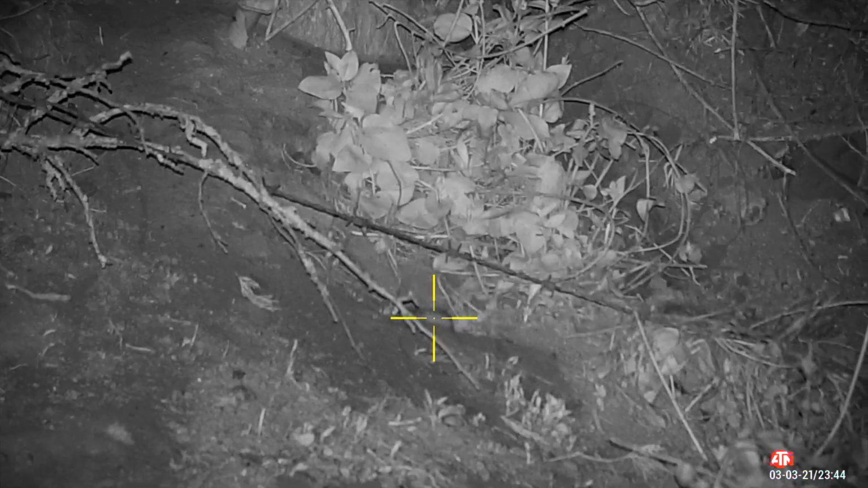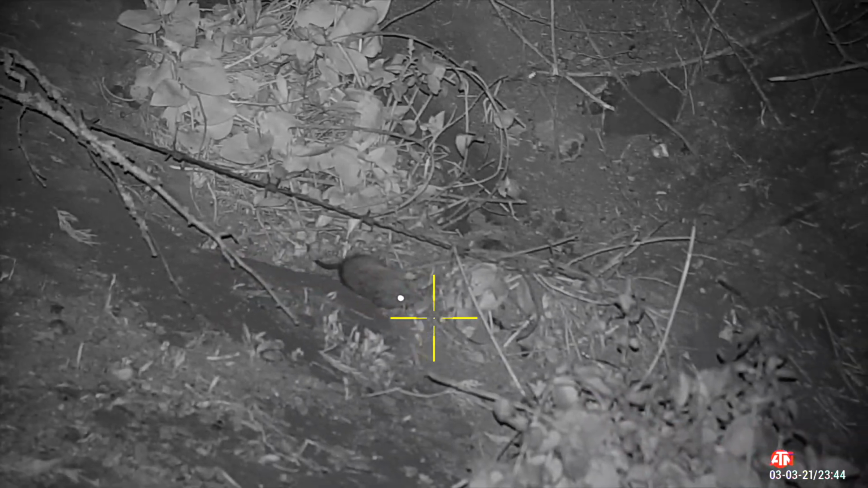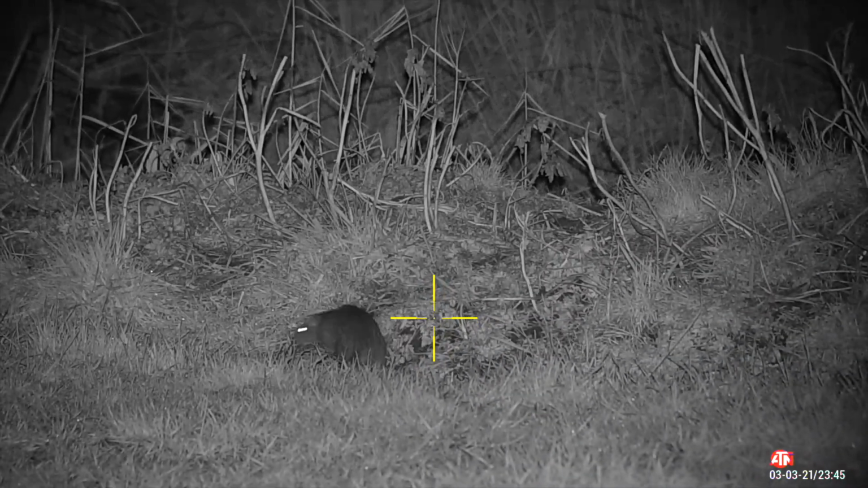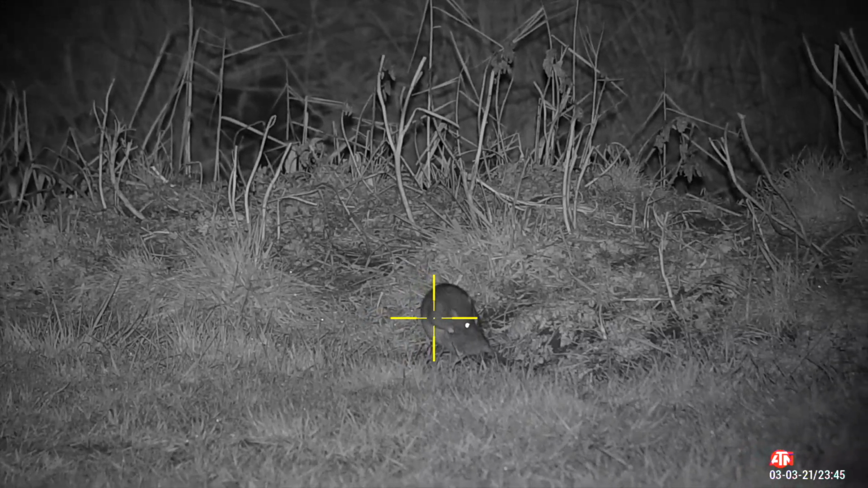Now this next rat would have been the last one, but as we were packing away some of the bits into the back of the car, there was one more rat just behind the car on the stretch of grass leading up to the main road that I decided I would have a crack at. And I got Dwayne to film it through his thermal. You filming?